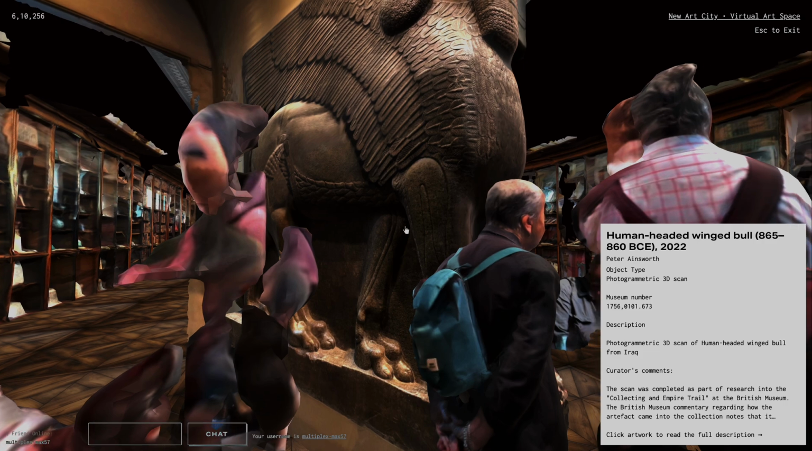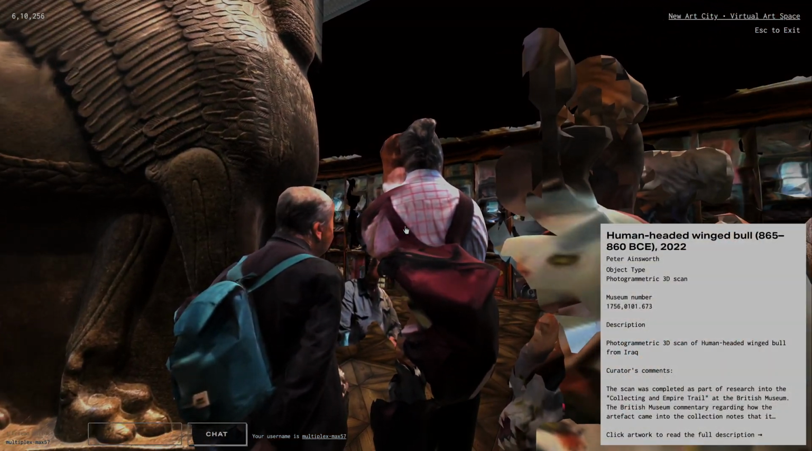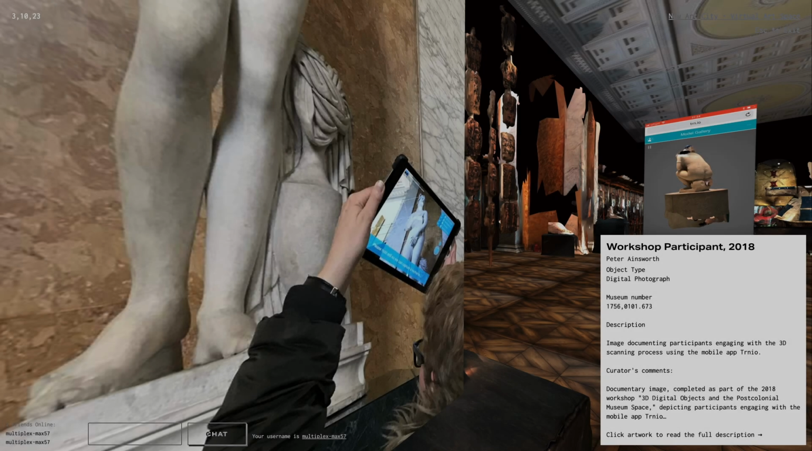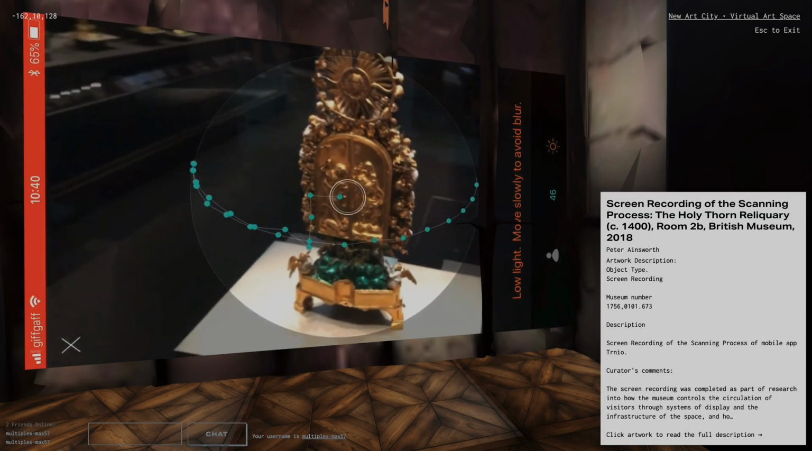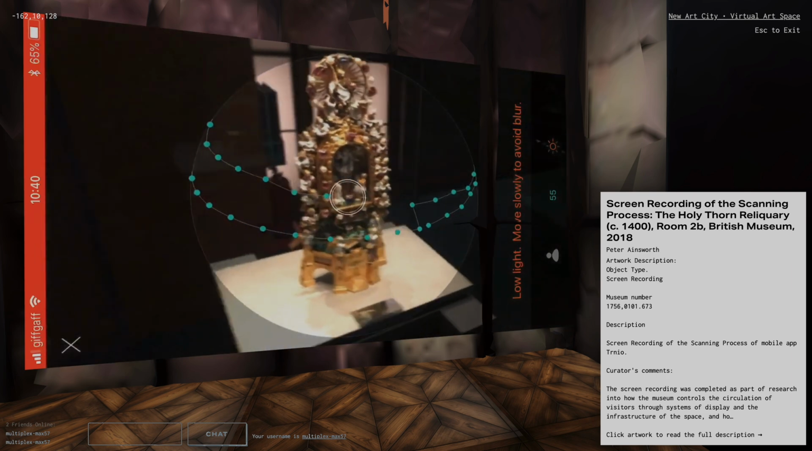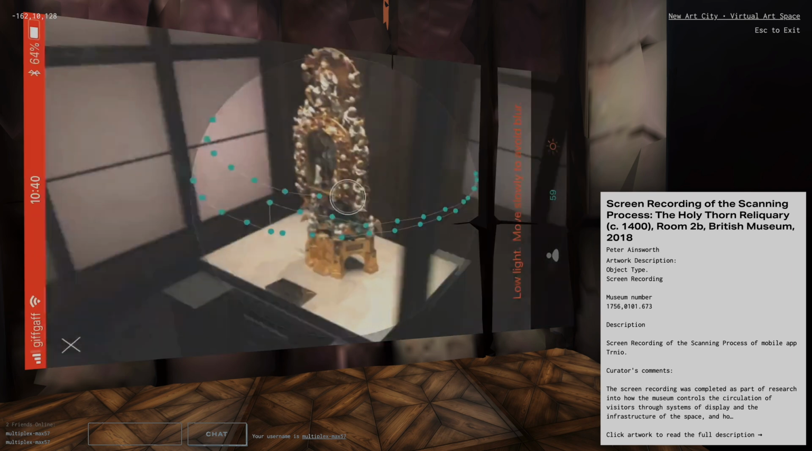The act of scanning objects in the museum from a visitor's perspective contrasts with traditional forms of attentive engagement. Participants of the workshops were encouraged to use consumer-level 3D scanning capabilities of mobile phones to consider the utilization of the technology as an embodied process.